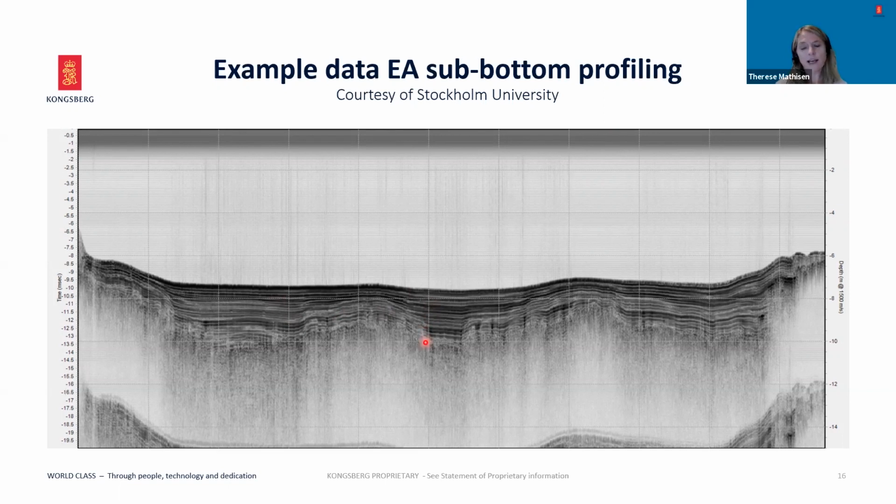Stockholm University has explained to us that this is an indication of layers of biological deposits, such as those from trees and plants. The final output from an EA440 sub-bottom dataset will normally be SEG-Y files, which is an industry standard. The SEG-Y files are then used by geologists in other software packages for interpretation and creating maps of the sub-bottom